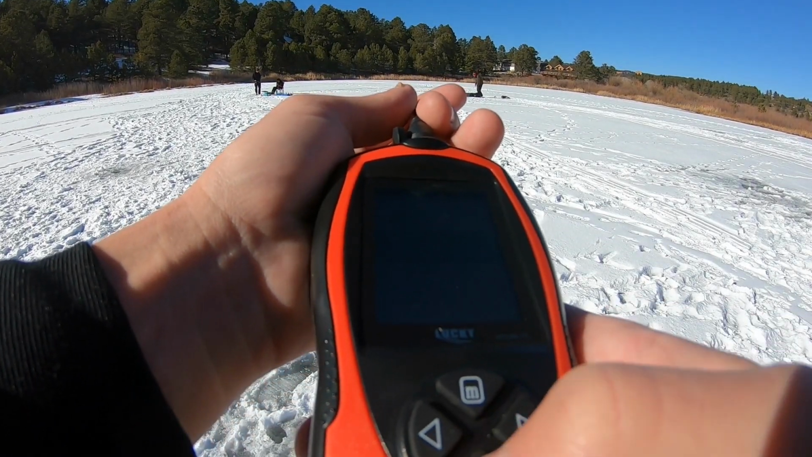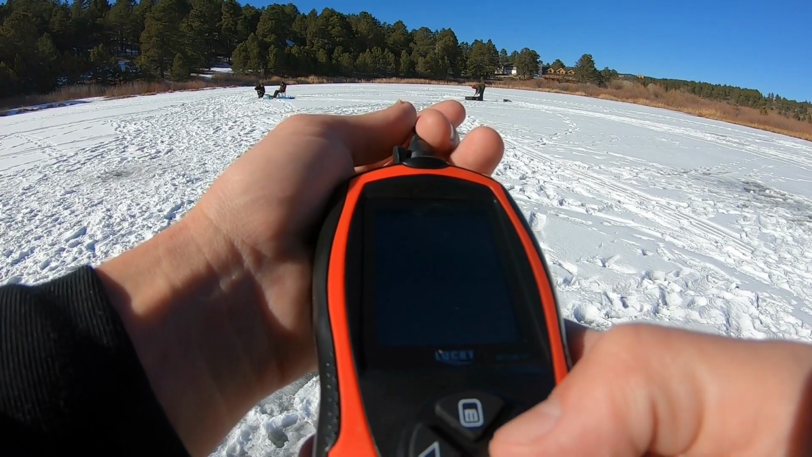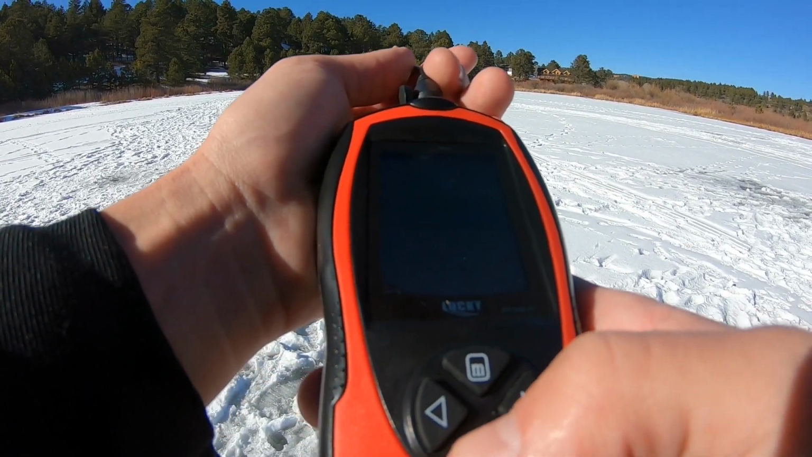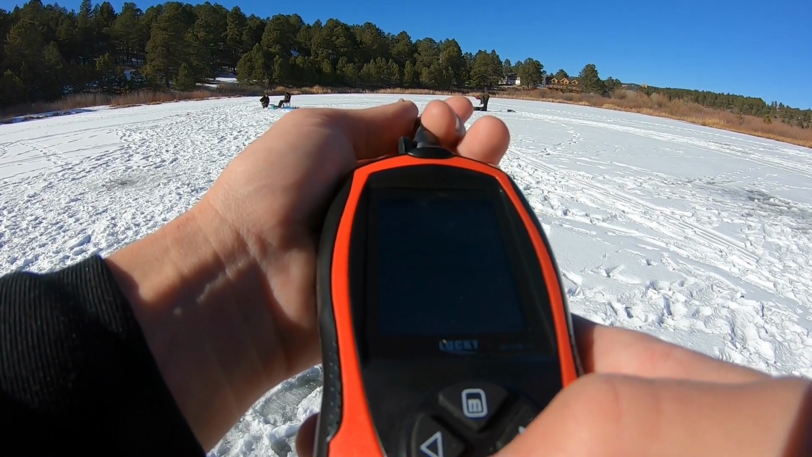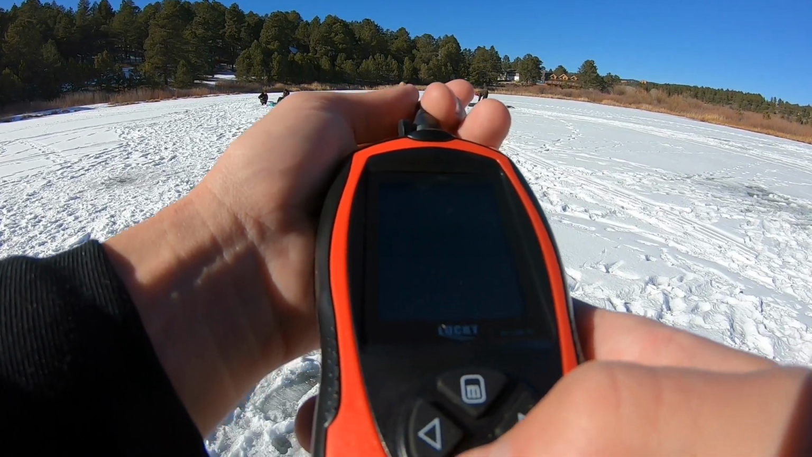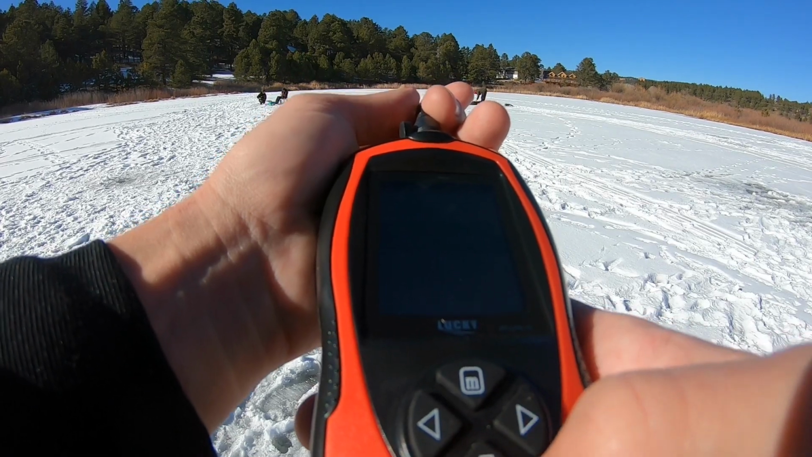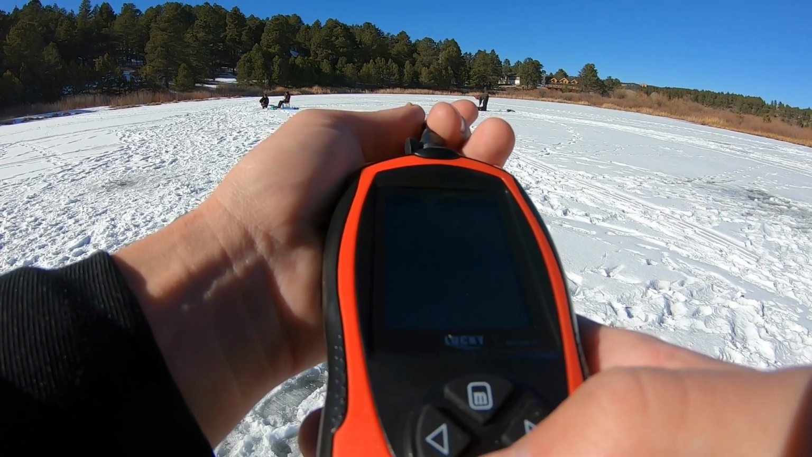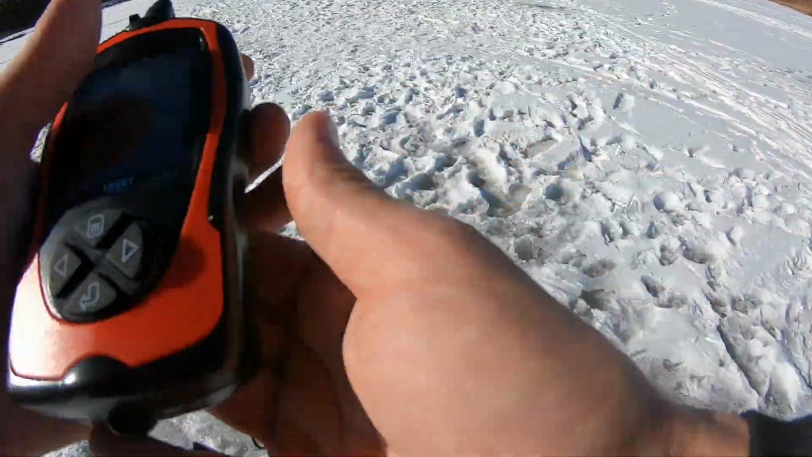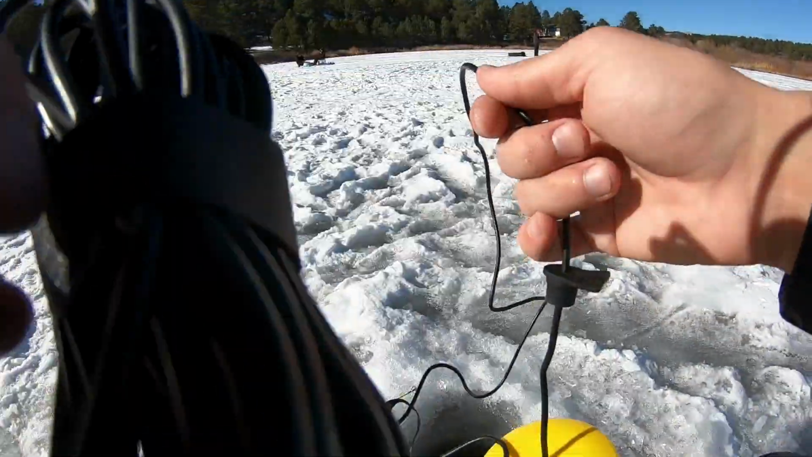I'm gonna turn the chart speed all the way up. I'm gonna turn the sensitivity all the way up because I'm using a tiny jig. I think I'm going to leave everything else pretty much the way I already had it. And I'm going to switch it to flasher mode. And let's drop the transducer in there and see what happens.